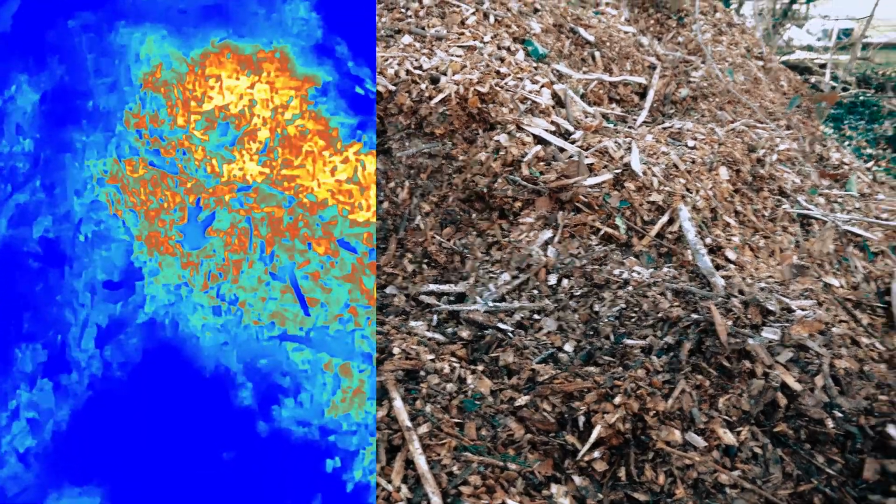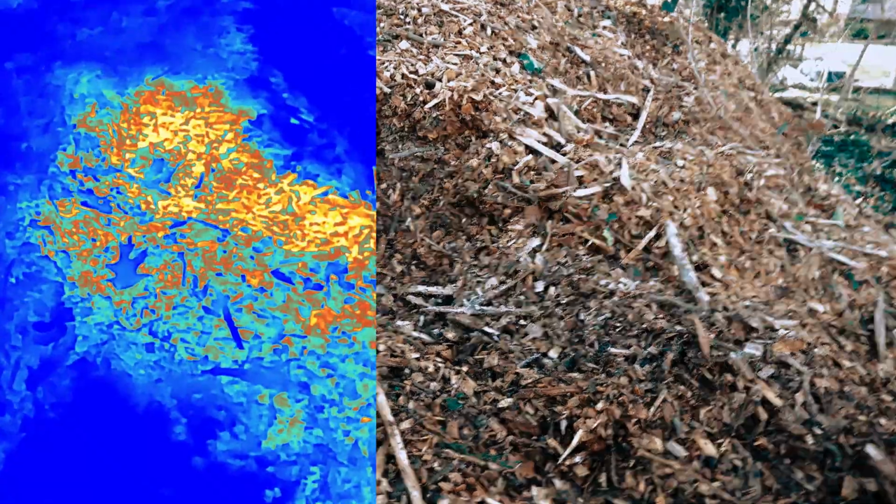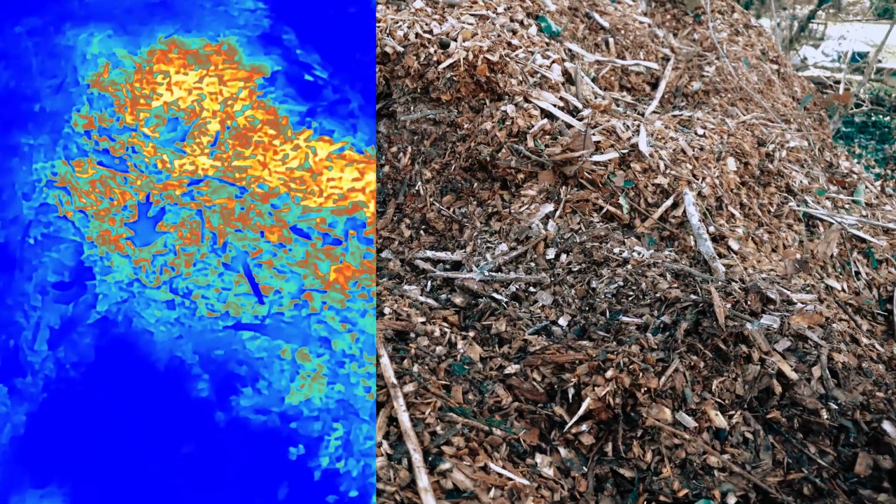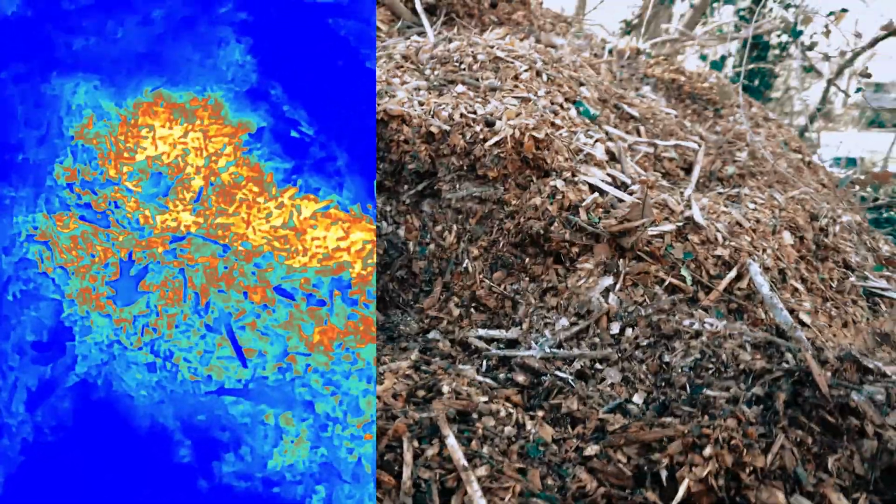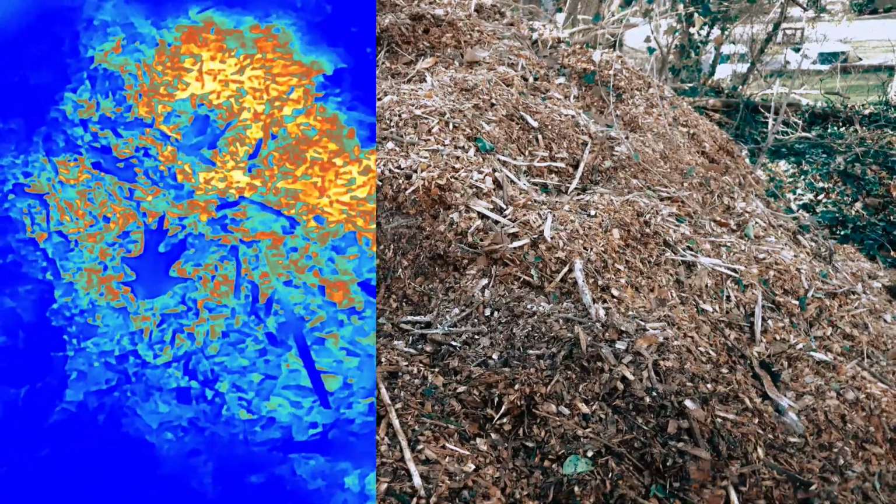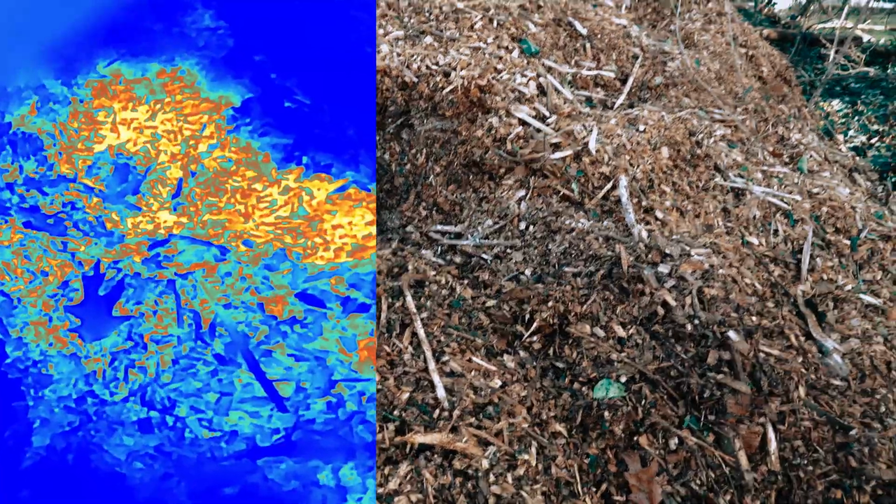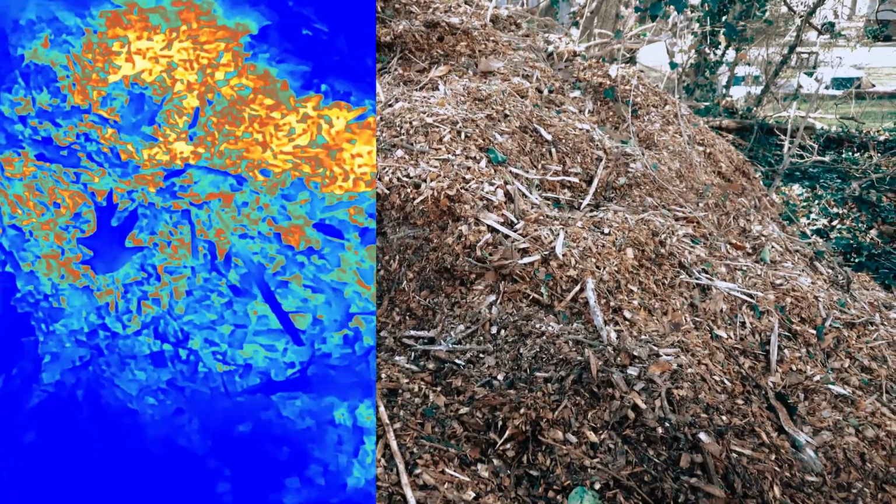We came out here the other day over Christmas break and dug really deep. It actually almost burned me. You won't be able to see it out here really, but you can see a little bit of steam coming off of the pile. Again, it's about 50 degrees out here. So the fact that this is that warm, that lit up, is crazy.